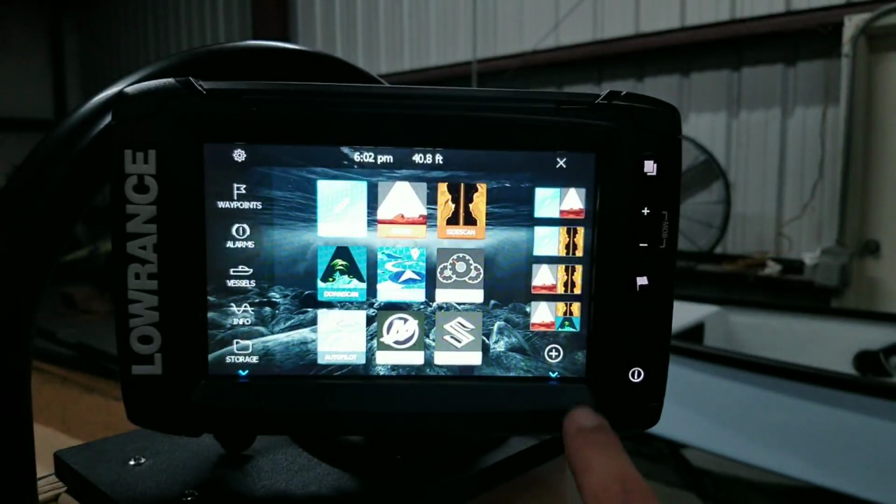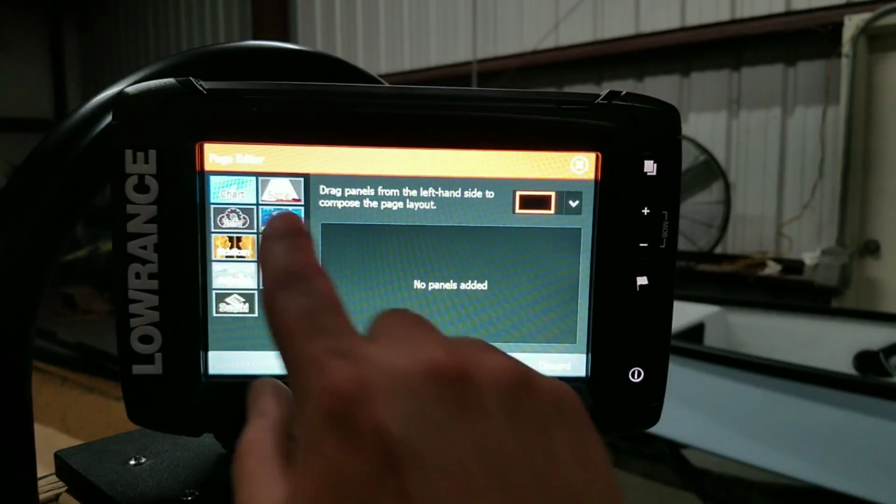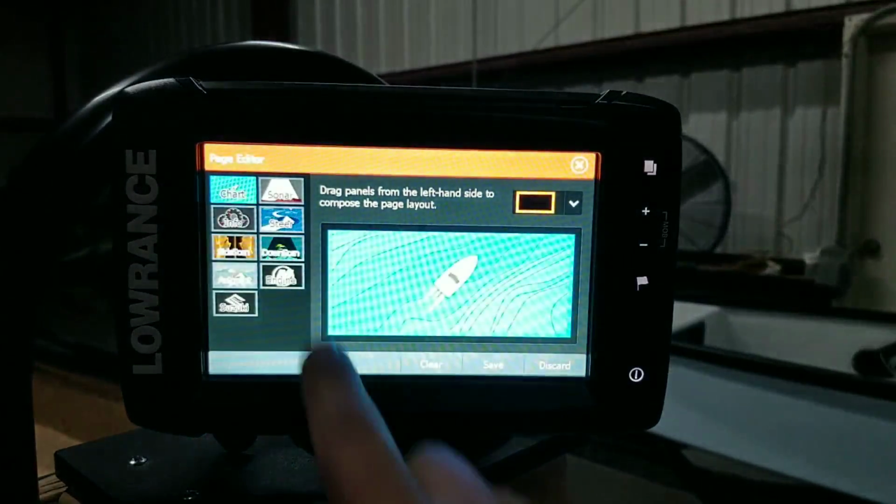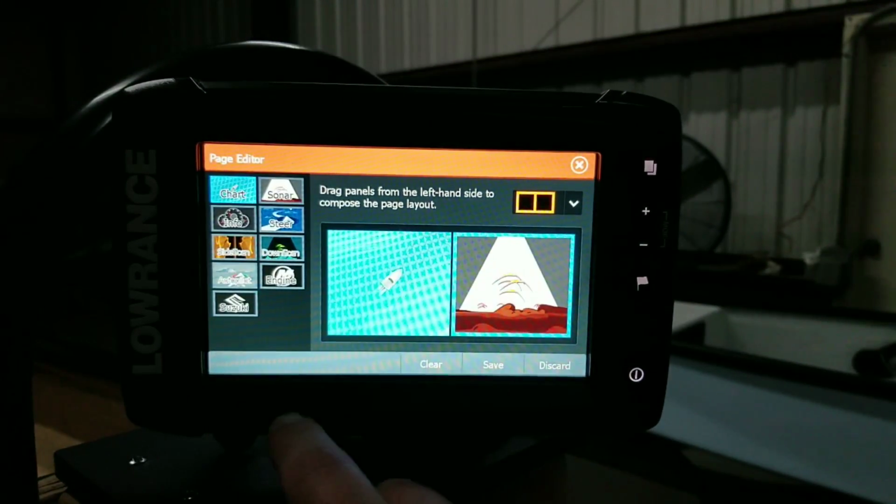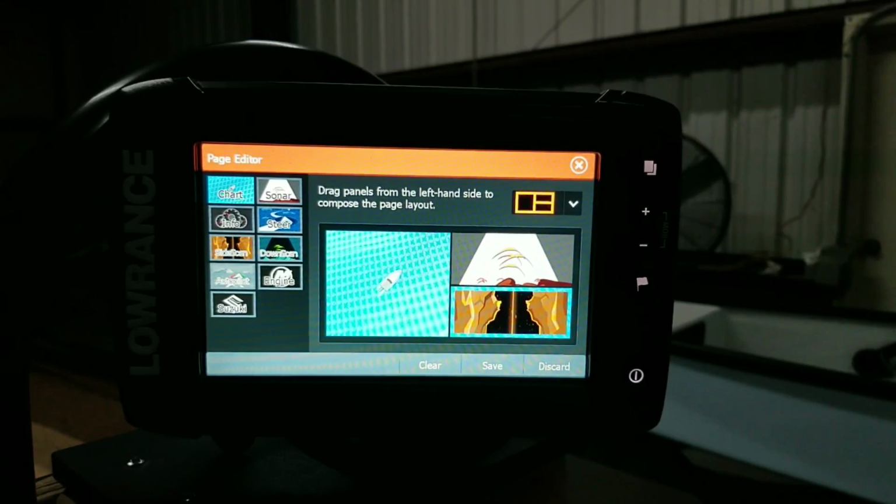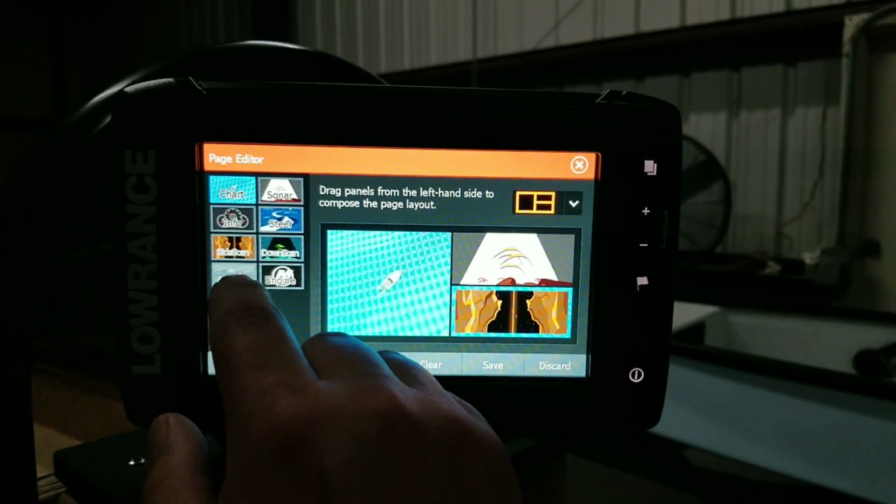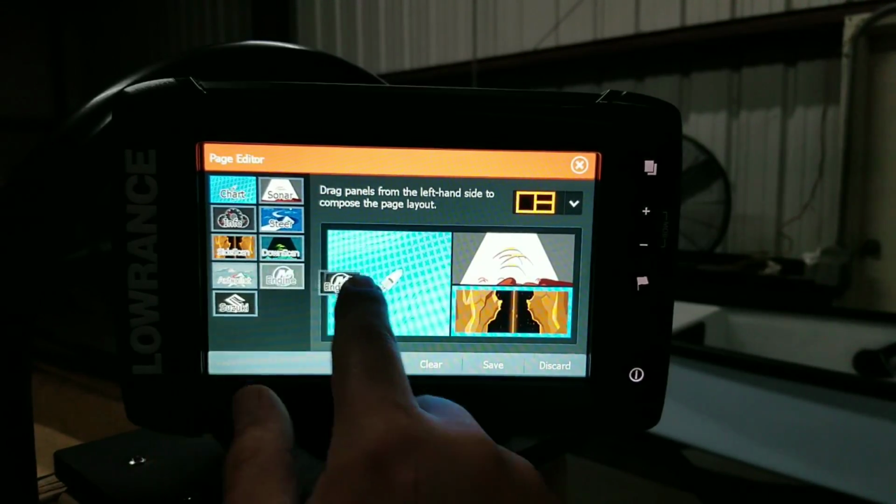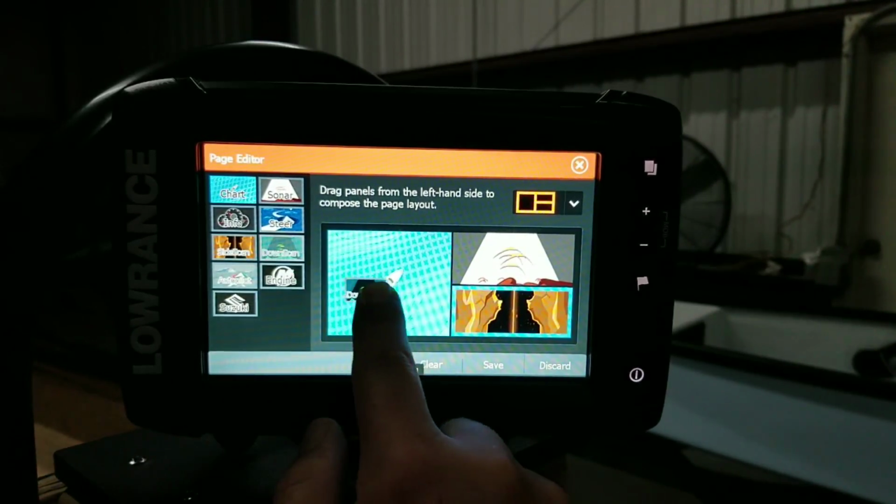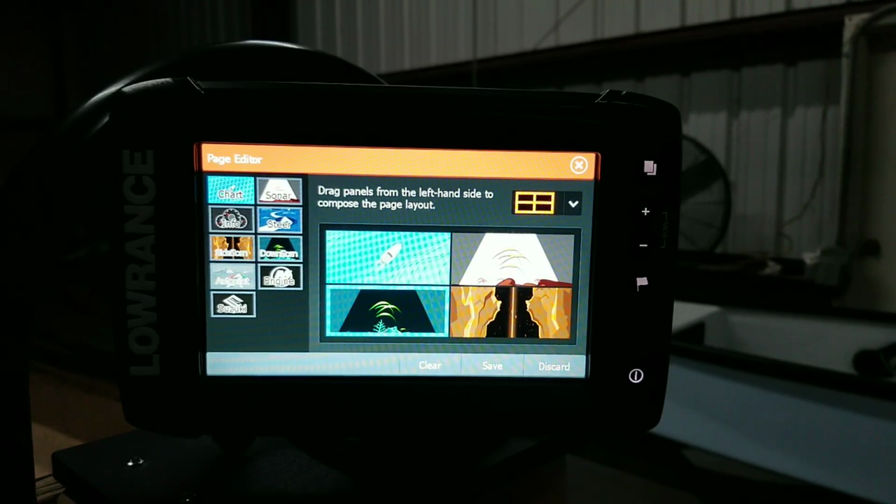It's also very easy to add a combo screen that we really like. Let's say I want to do chart, I want to do sonar, maybe I really like side imaging. Boom, that is how easy it is to put together a chart layout that you really like. Maybe I want to add down imaging to it too. Now I've got all of it. I've got everything there in one screen.